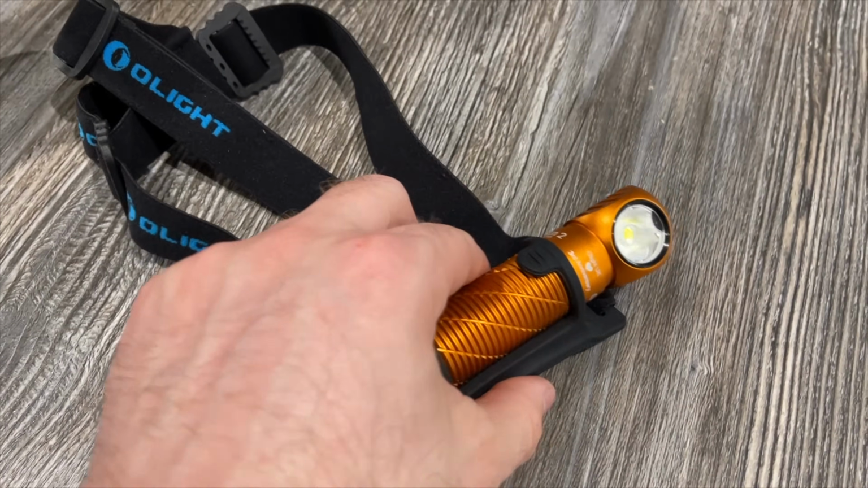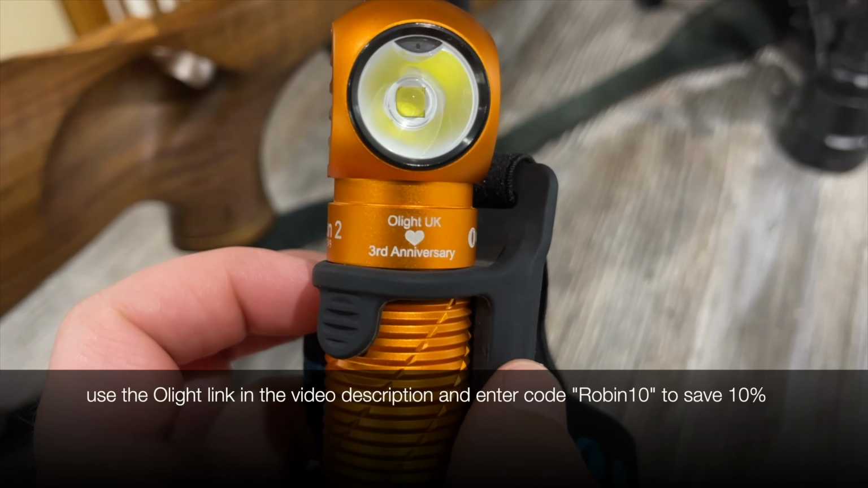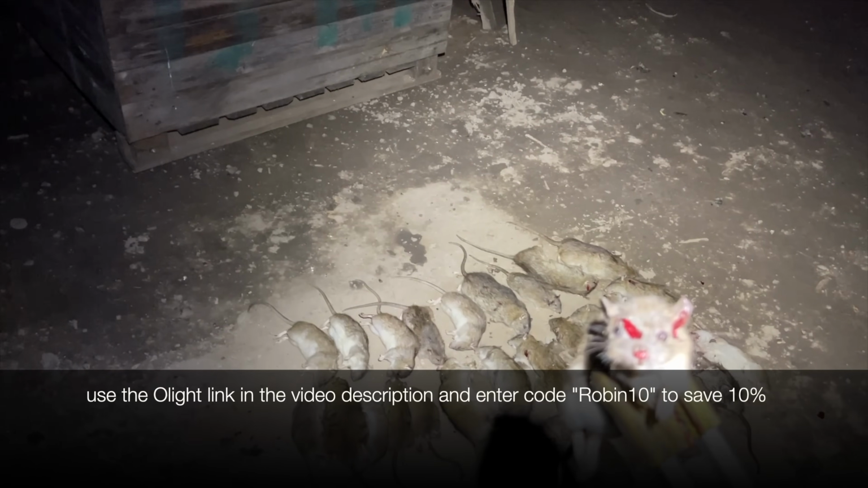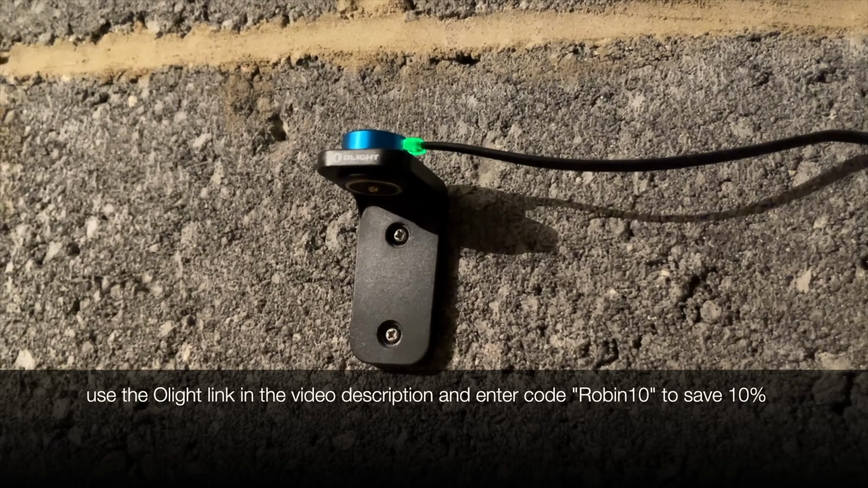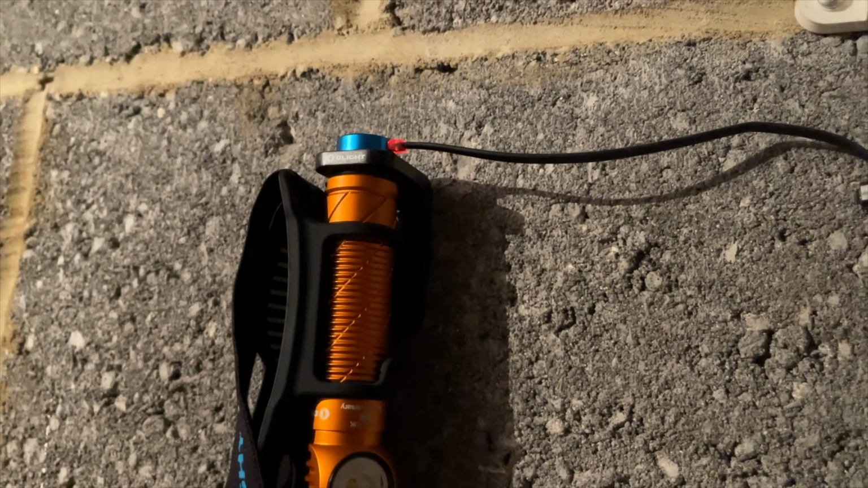One piece of kit I never leave home without is my Olight head torch, an absolutely essential piece of kit. You can see me here using it to film. That was actually this ratting session that you're just about to watch there. And when I'm done, I simply come home, put it on charge using its magnetic base, and it's good to go again.